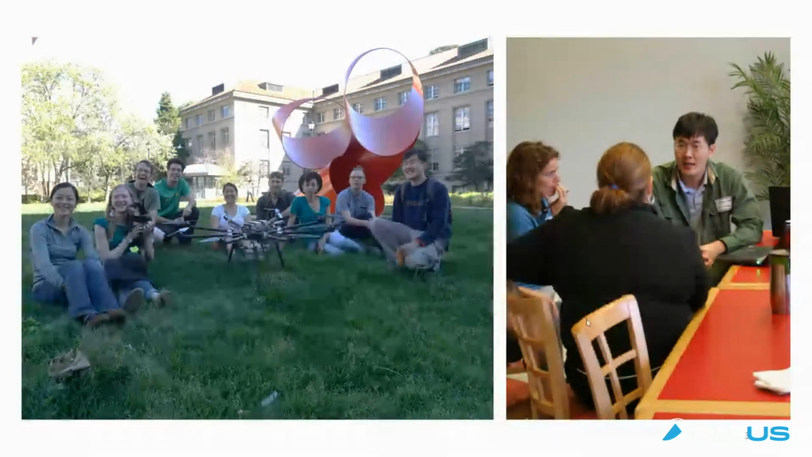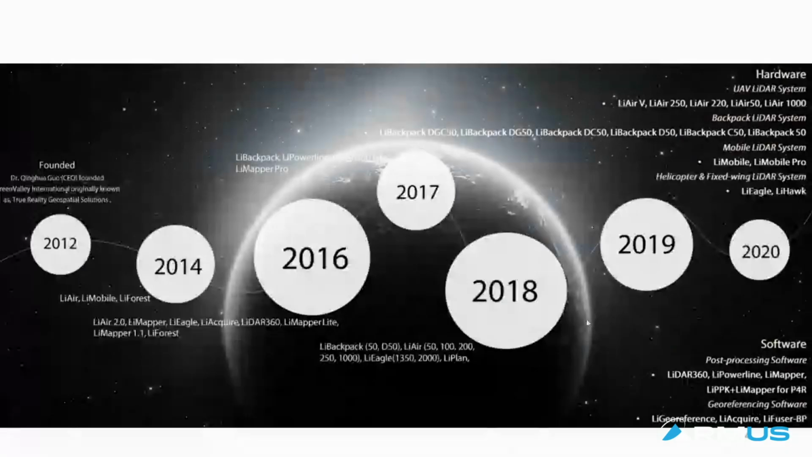That's how the company actually started. Long story short, we officially date GreenValley International from 2012, when the company received the seed round of funding. Today, GreenValley International is still funded by venture capital.